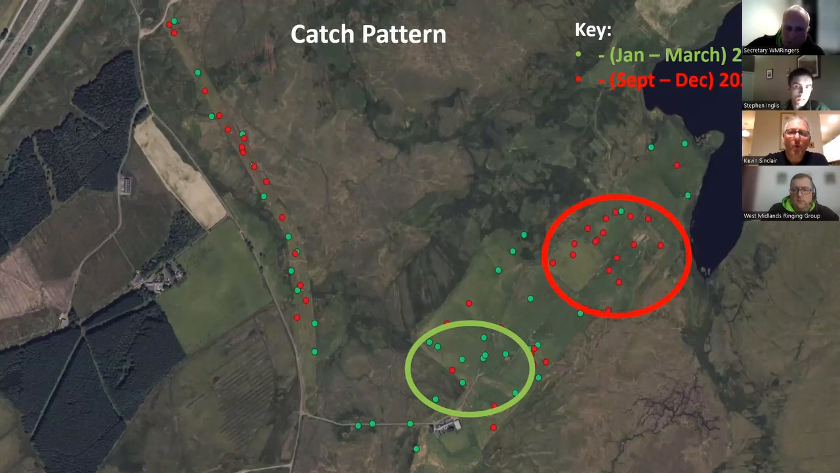Now, Stephen will go on to talk about the fact that in this area towards the top of the site in red, we tend not to go up there from late February onwards because lapwings are returning and establishing this site, and we don't want to disturb them. But if we look at the same map and plot the species against it, you start to see some interesting patterns come out.